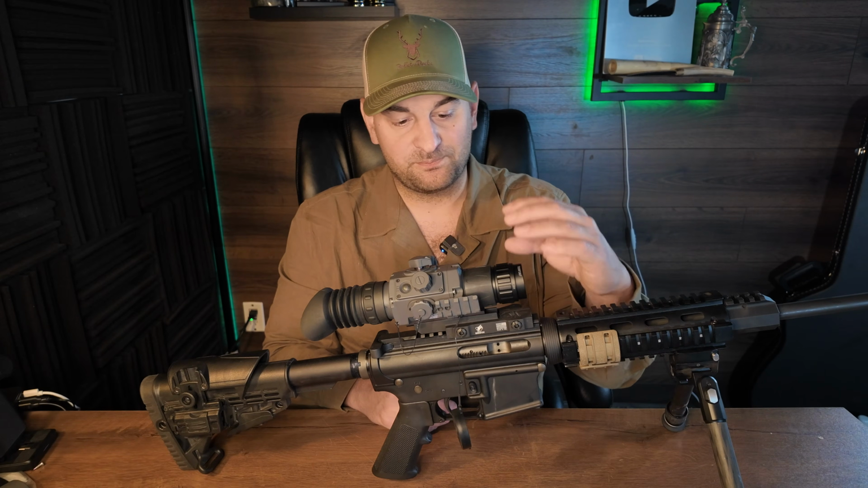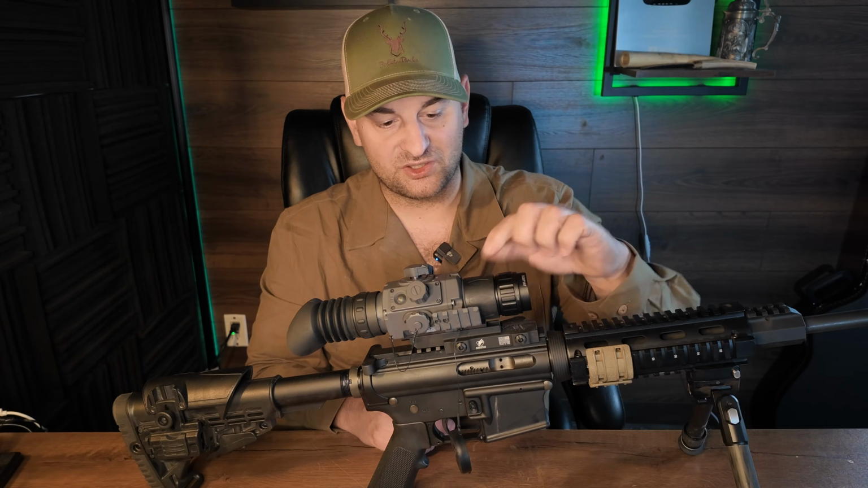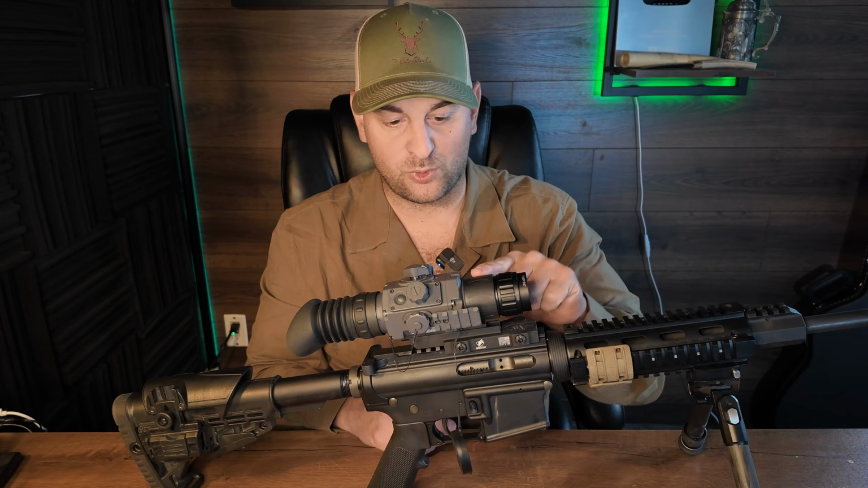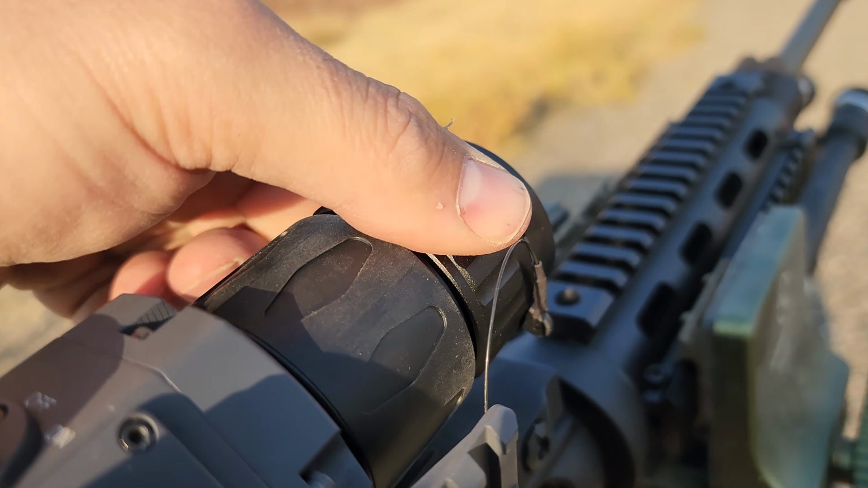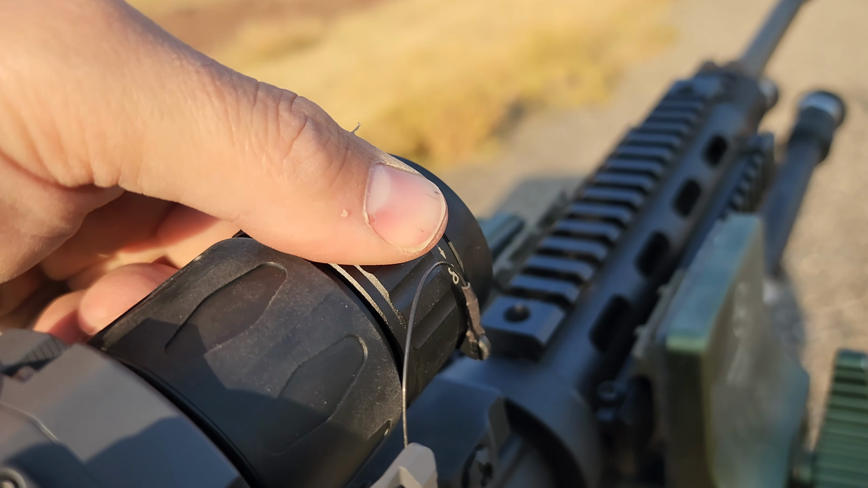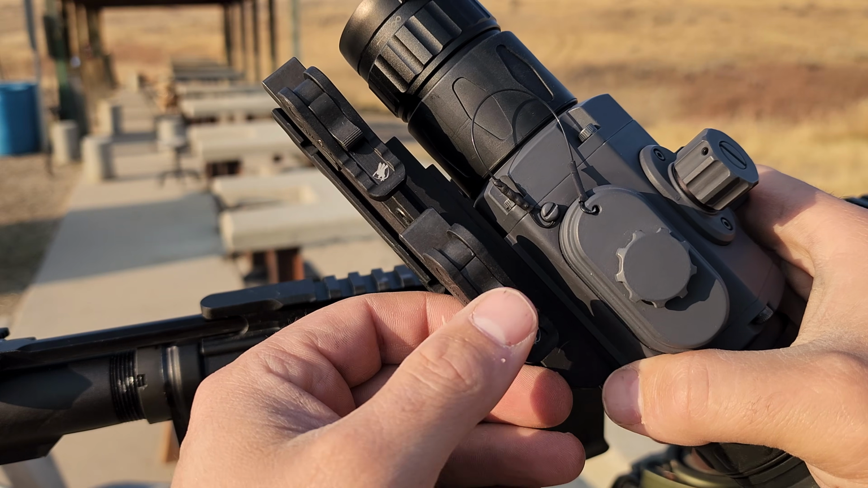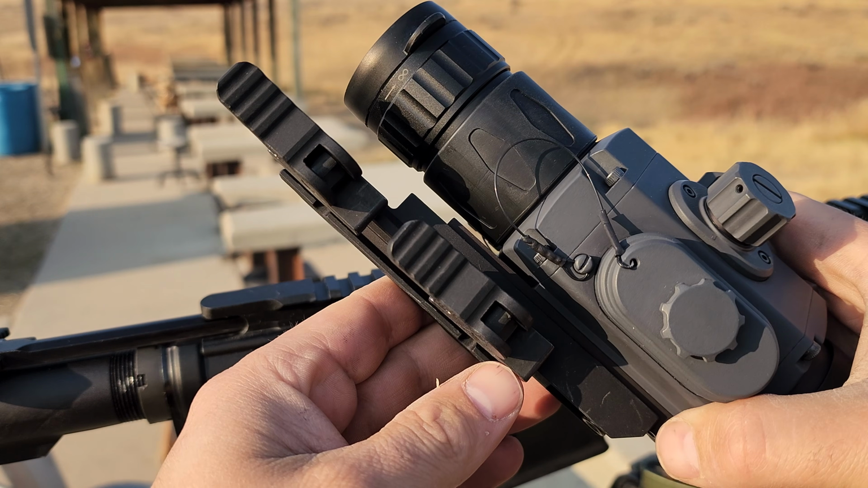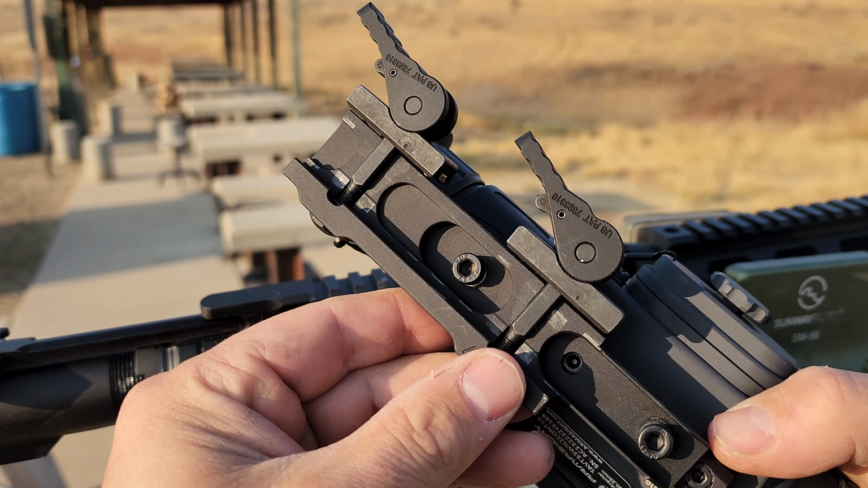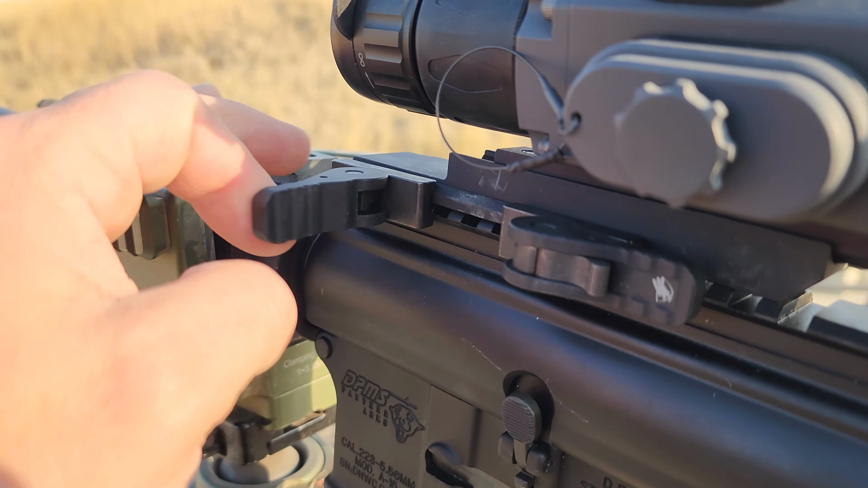And then moving forward up the scope, you have what looks kind of like a ring right here, but this is just a piece of rubber that goes over this portion of the scope. Coming forward in front of that, you have a knurled aluminum ring here, and this is actually your parallax / focus knob right here. Also, what's really cool about it, it has locking QD levers that are really high quality, so you can remove the optic really quickly from its platform and place it on really quickly and easily.